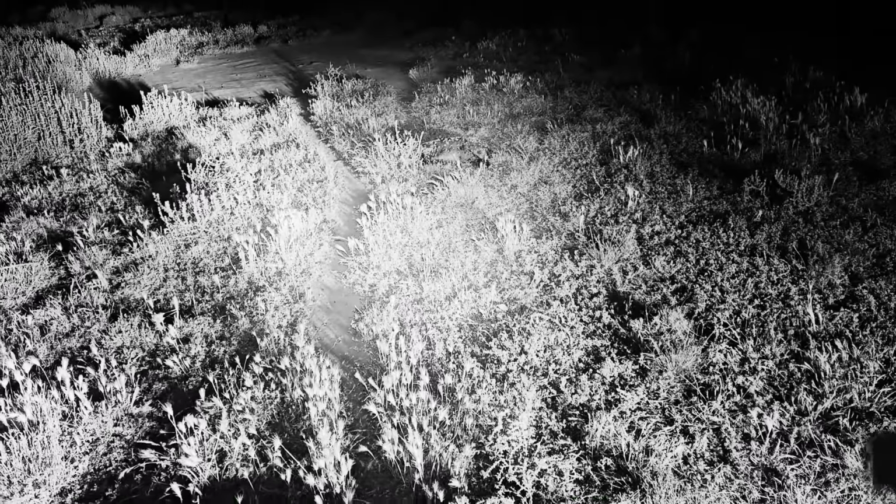Little ginger one just there. They were just poking along. So that's another 3. That'll give us 9 for the night so far.